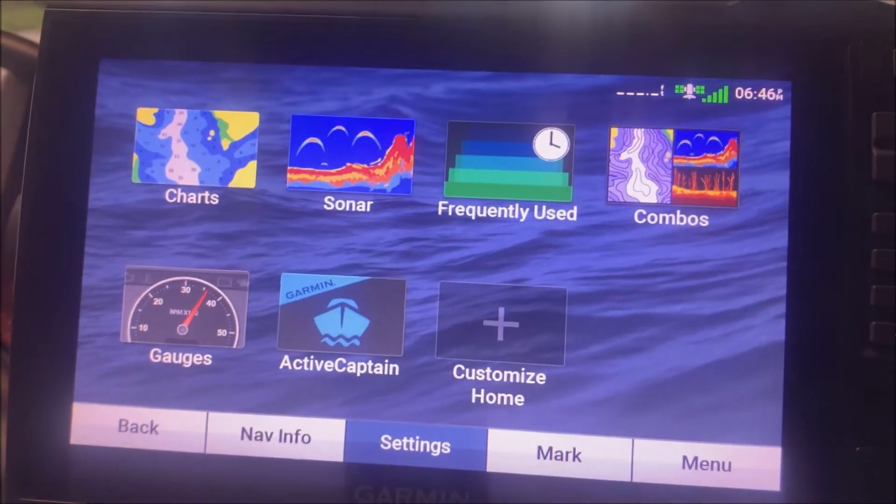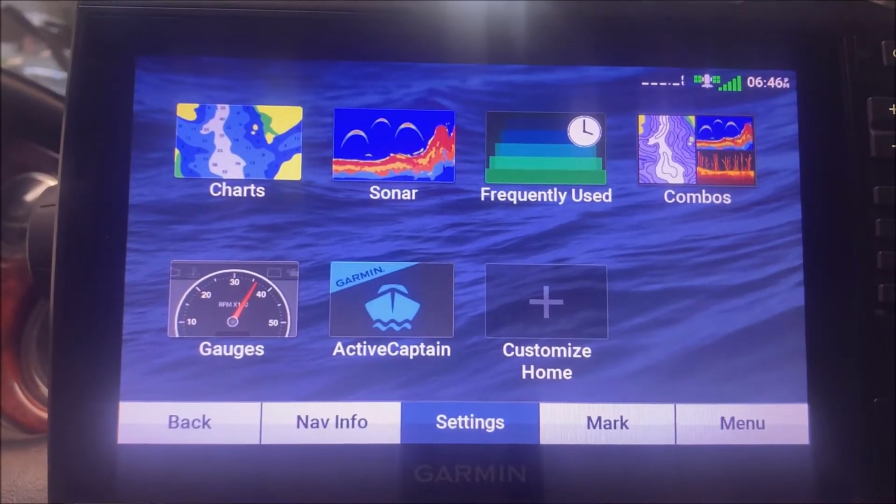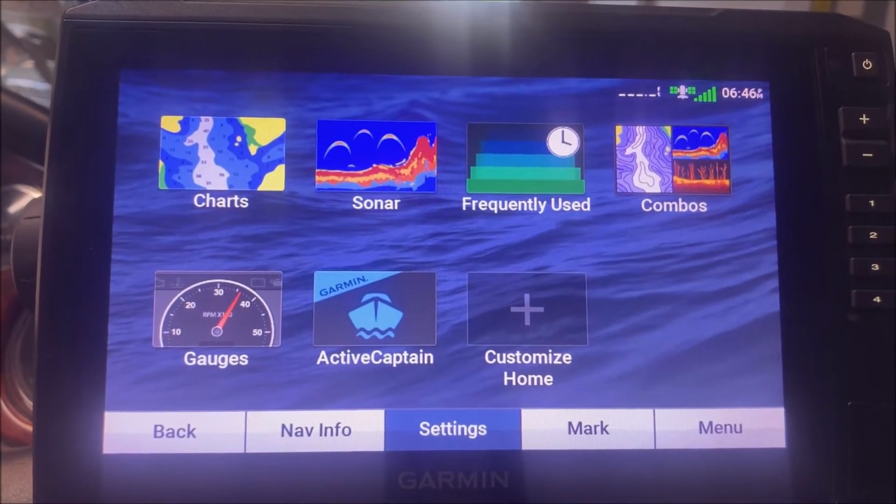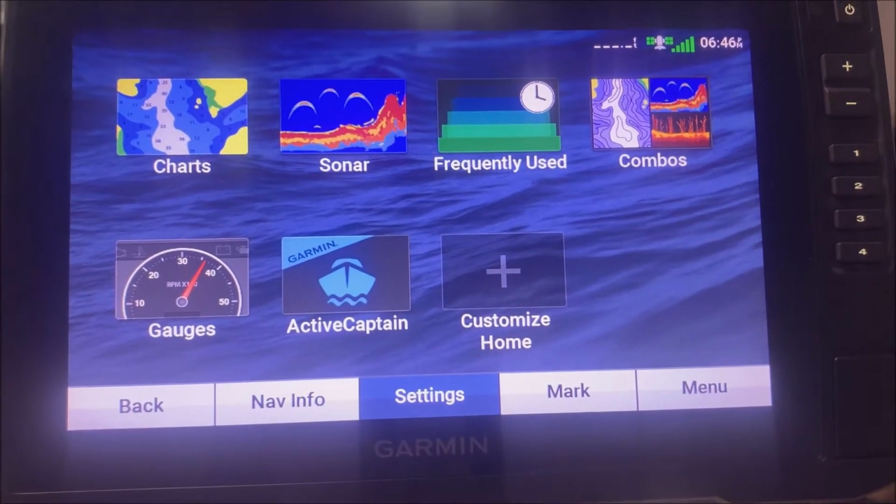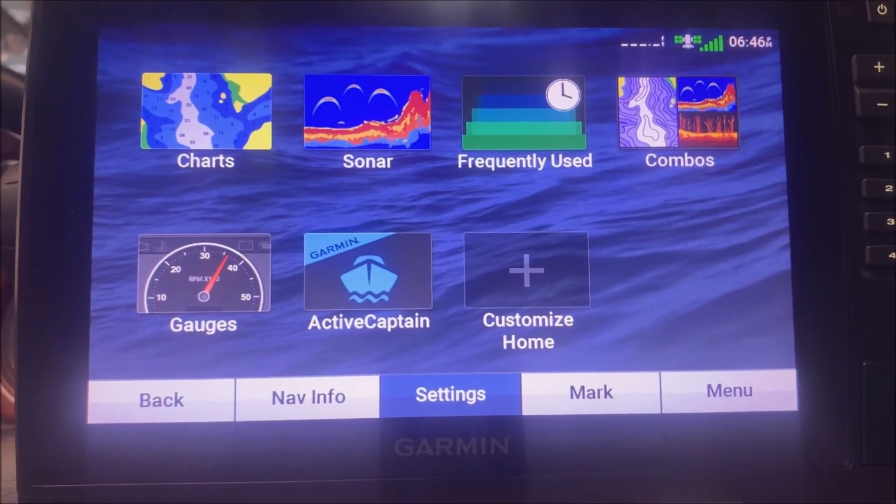All right, so now the second reason is going to be that you can control what source each of these fish finders get their information from. So for instance, if I really wanted to, I could tell this fish finder, which is here at the console, to get the GPS reading from the front one. I wouldn't ever do that, but you could if you wanted to.